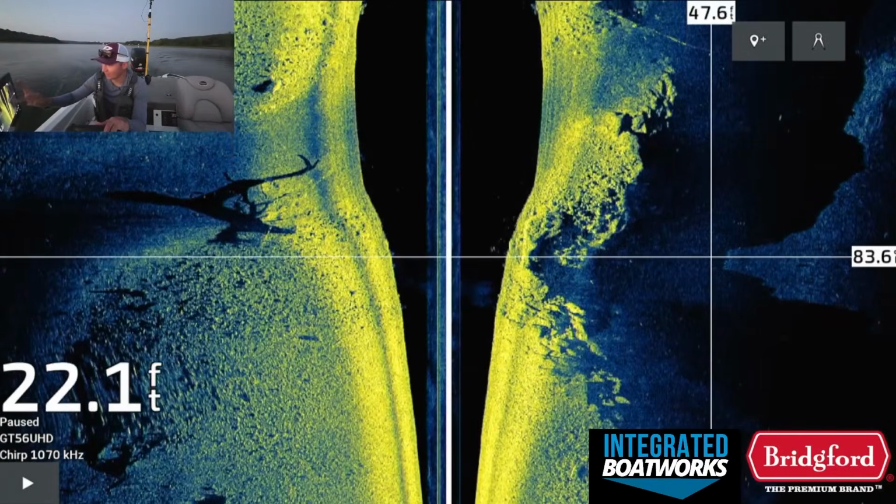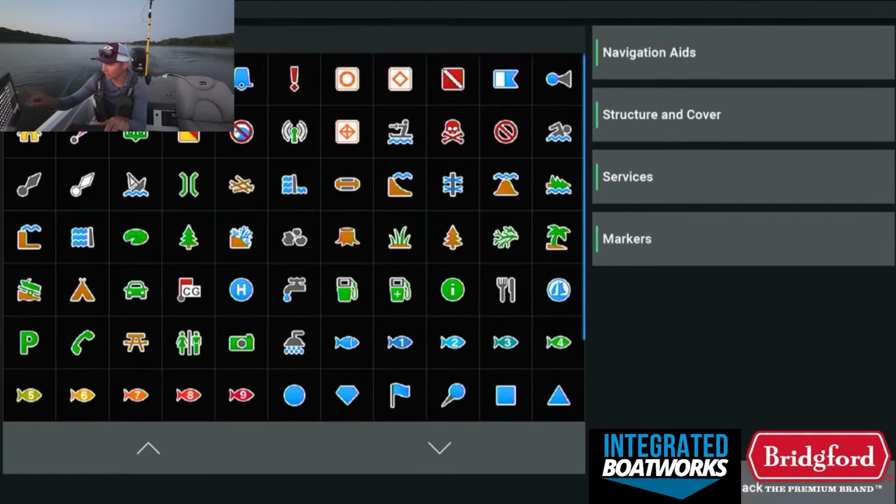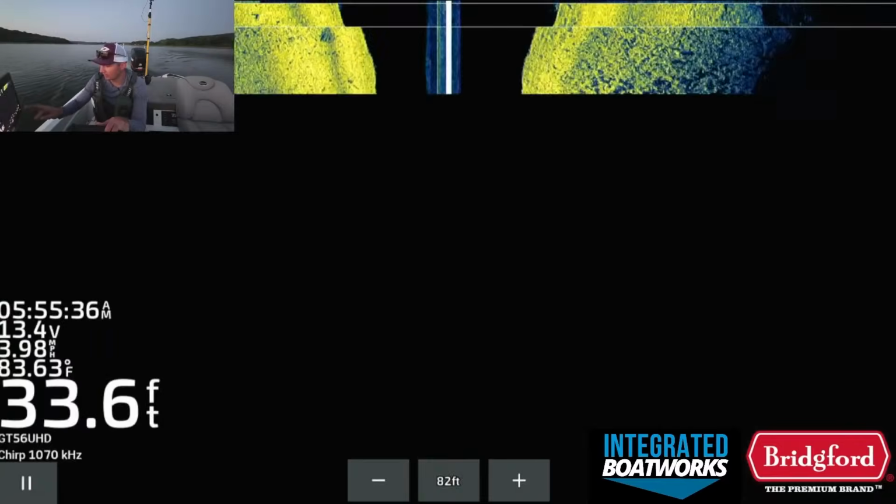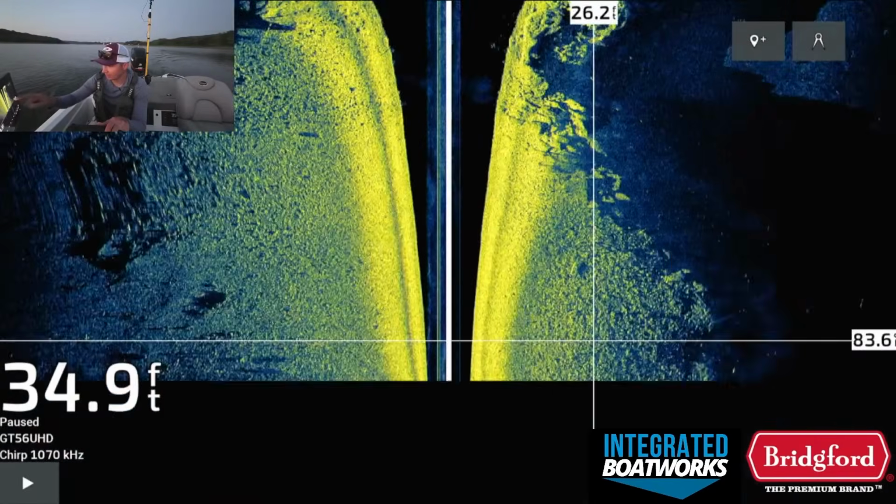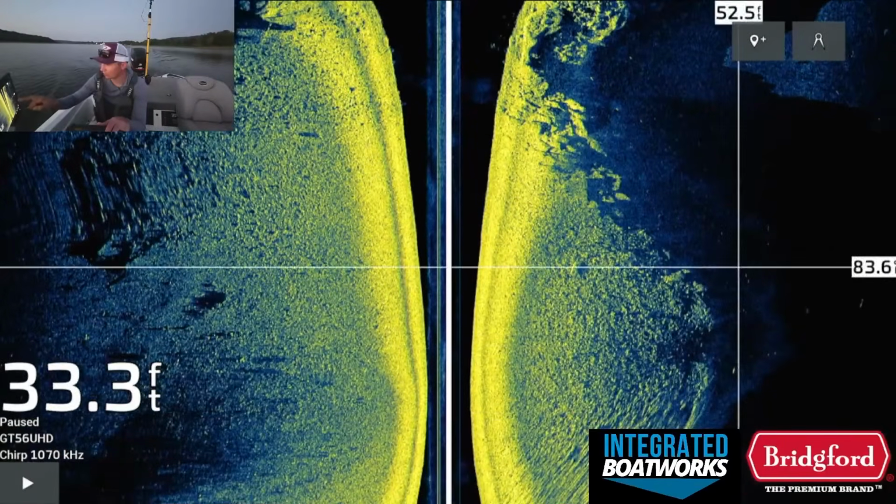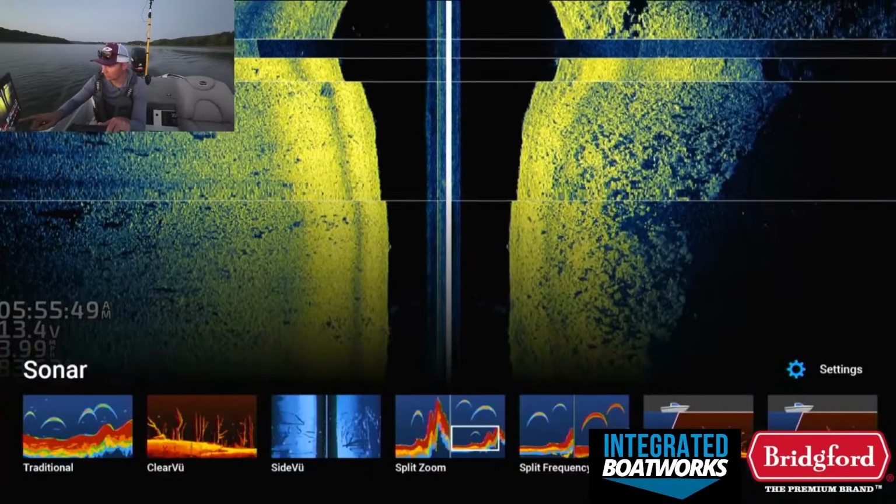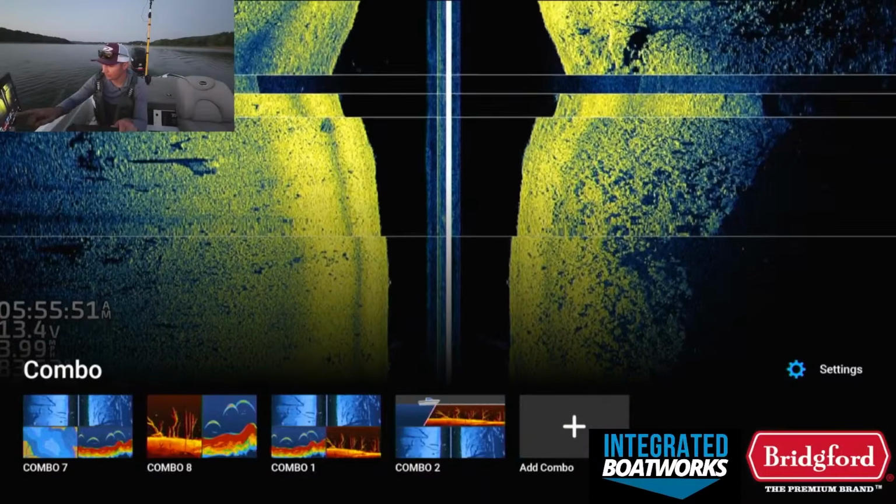But we have a nice drop right here where basically you have a brush pile right there that we'll kind of mark again with a brush pile icon. And then we also had a nice ledge or a nice drop. And there were actually fish further down this drop over here. You can see in the shadow, there's a bunch of fish right here as well. So I'll mark this with a fish icon. And then we're gonna get back to it because we're coming up on another little deal.